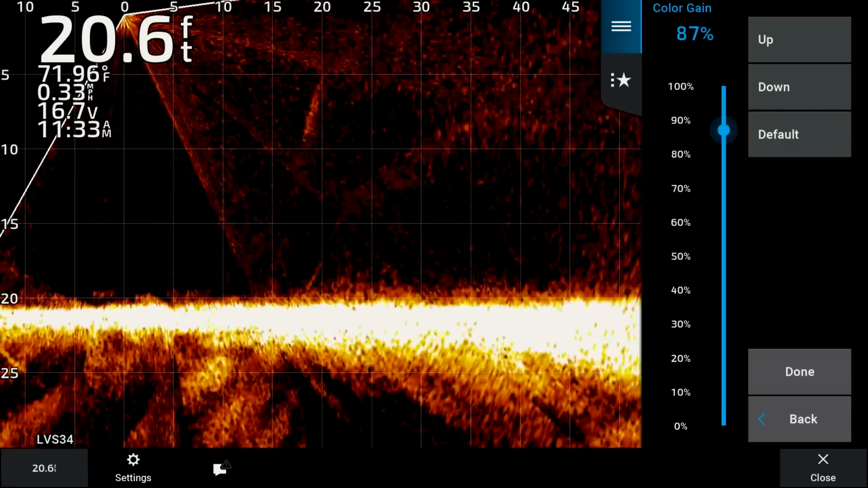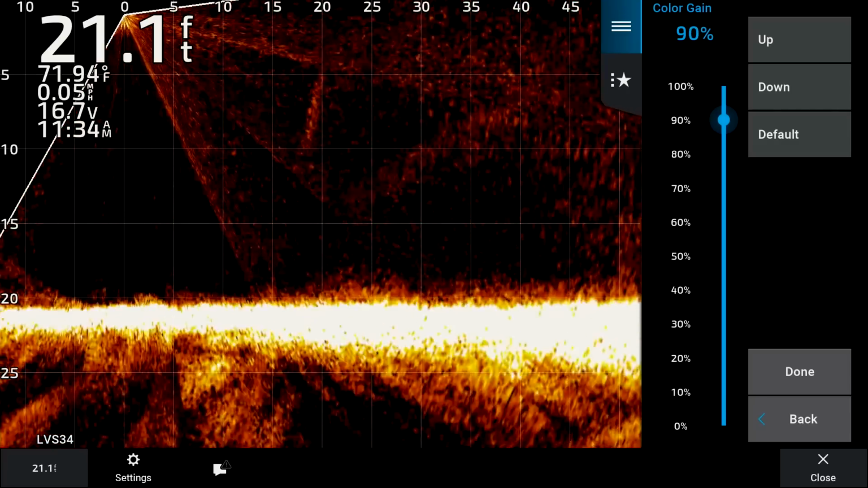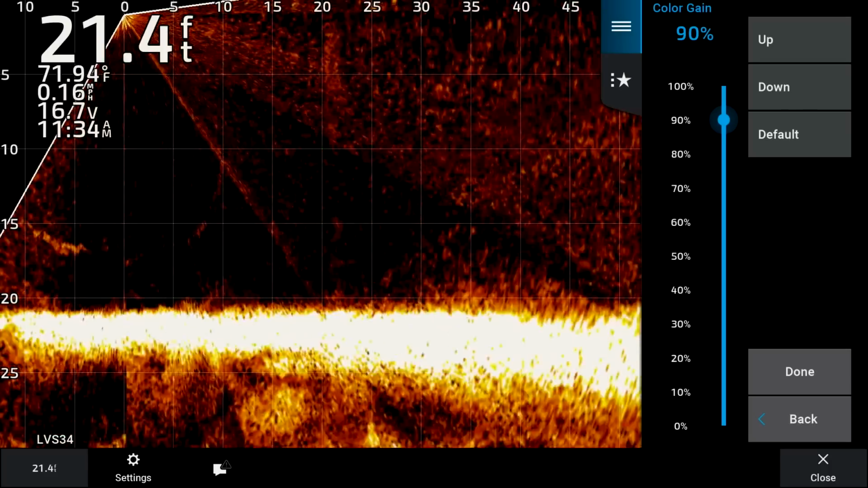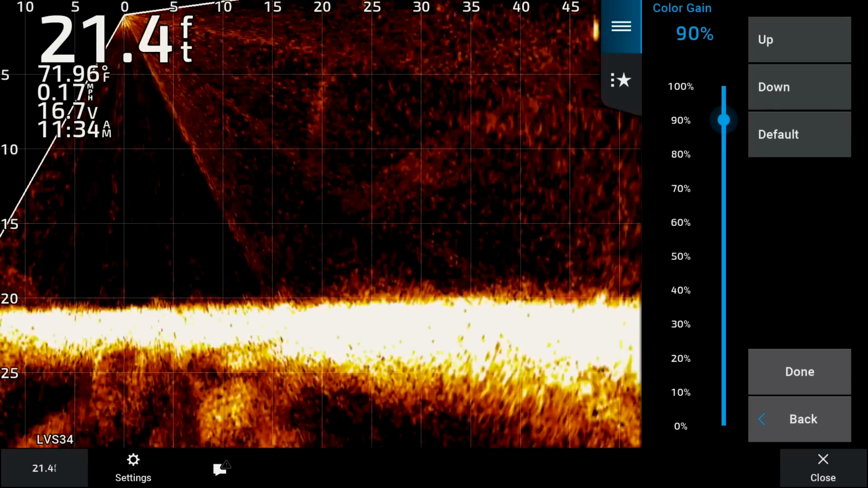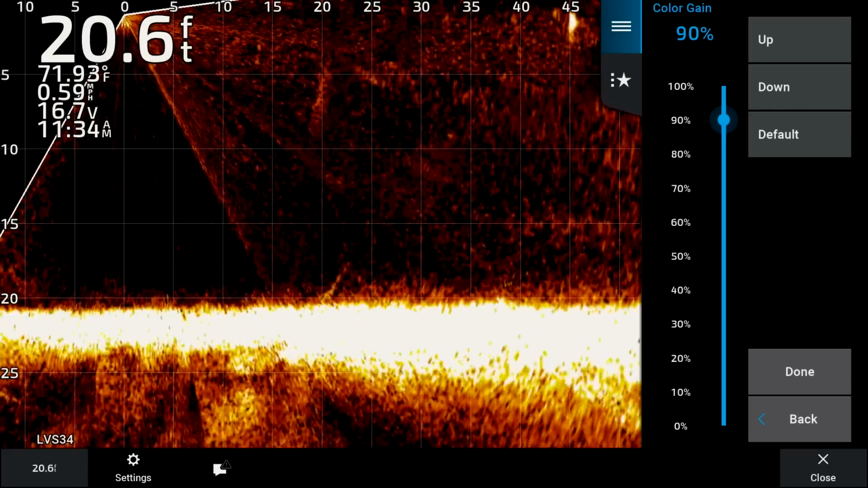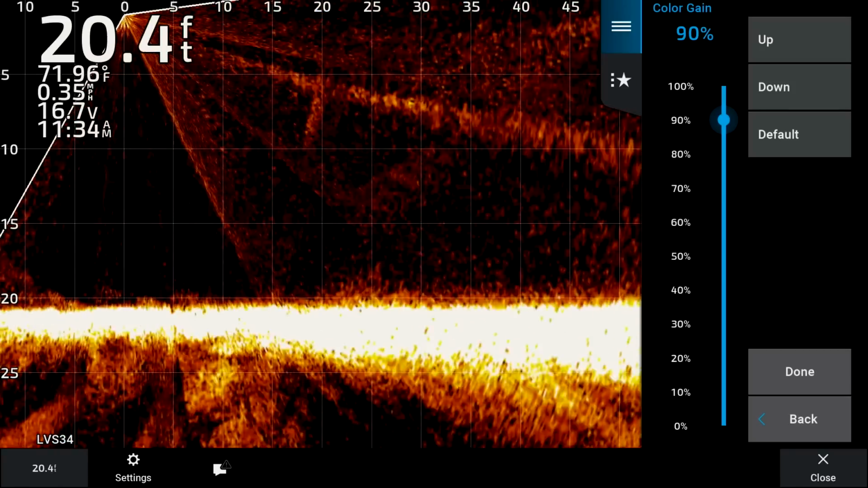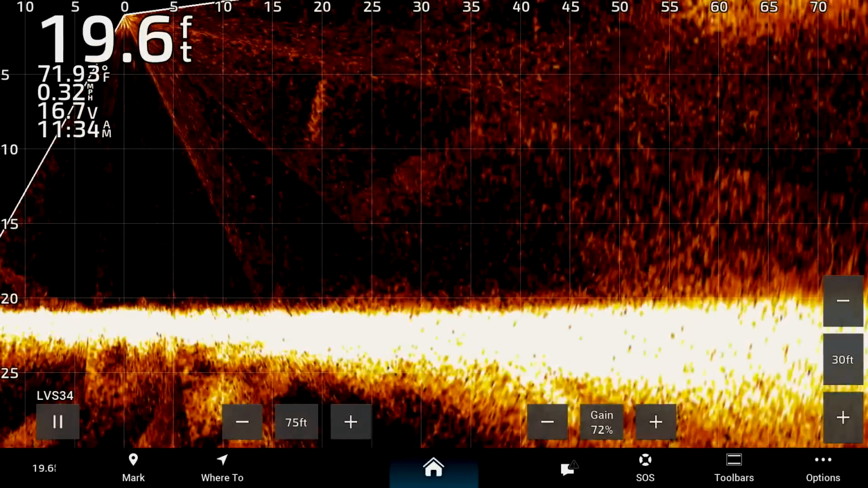A lot of times I got my color gain at like 90%, maybe even higher. Again, it depends where I'm fishing. If I'm fishing up on a bunch of rocks and some shallower water, I might have to lower that just a little bit, that way I'm not getting a bunch of bounce back from that transducer. But out here in this deeper water, I like to run that color gain a little bit higher.